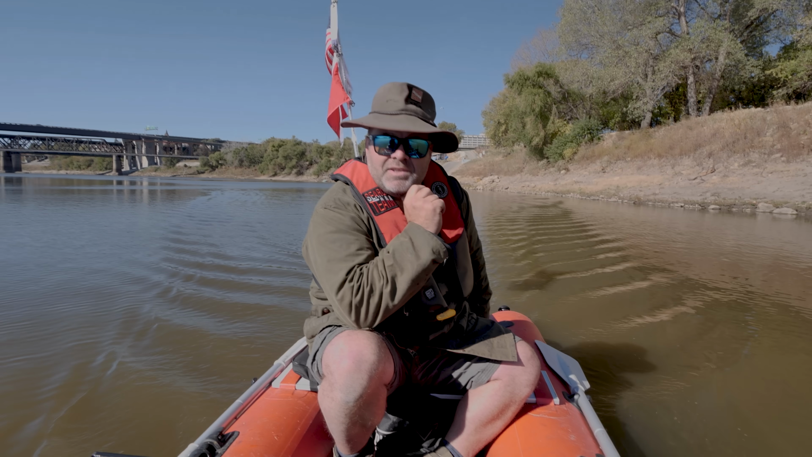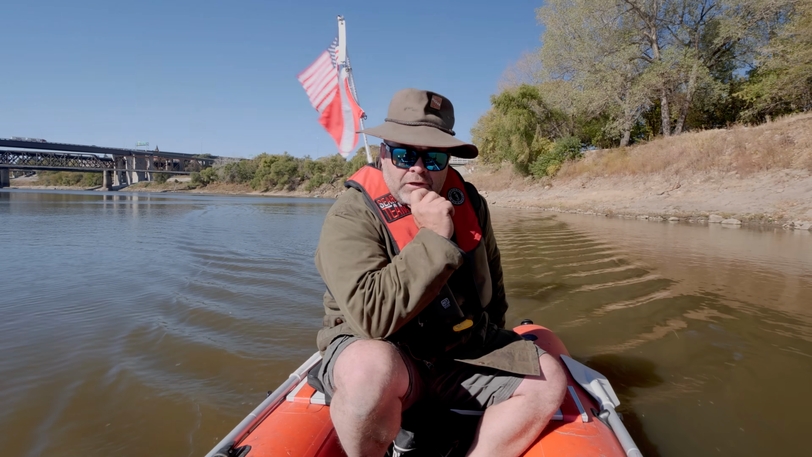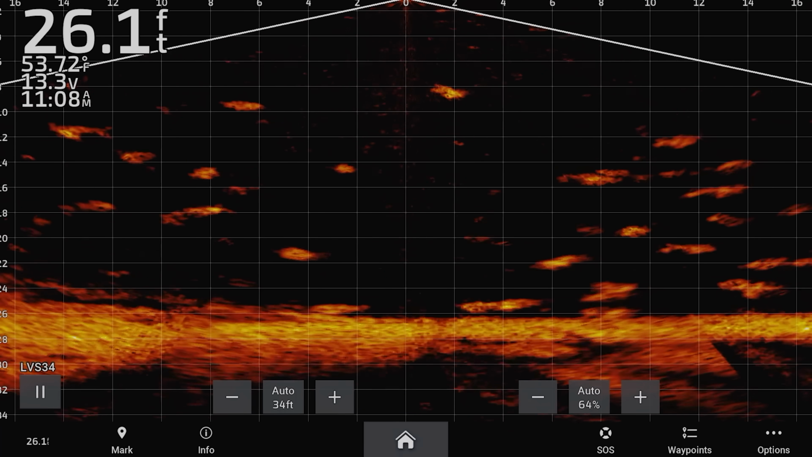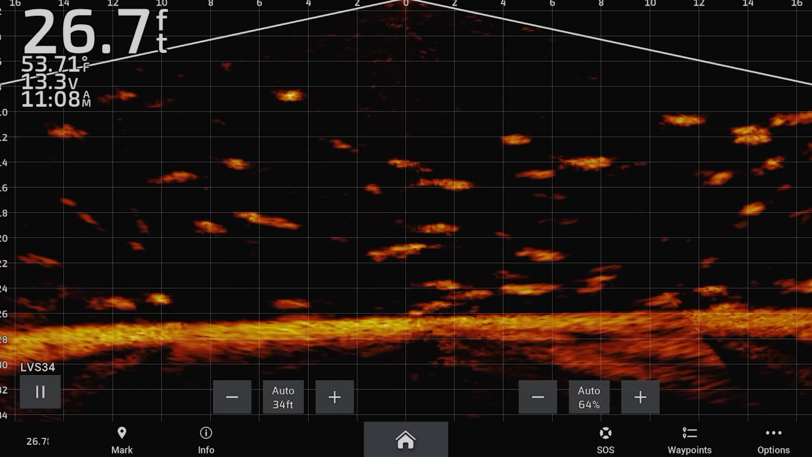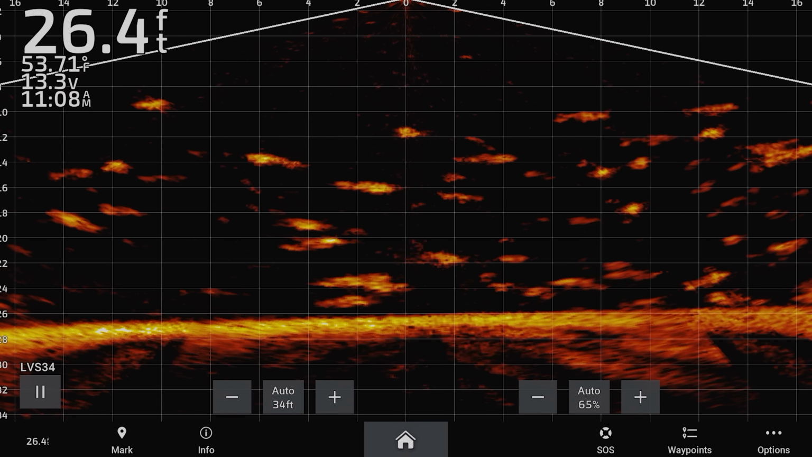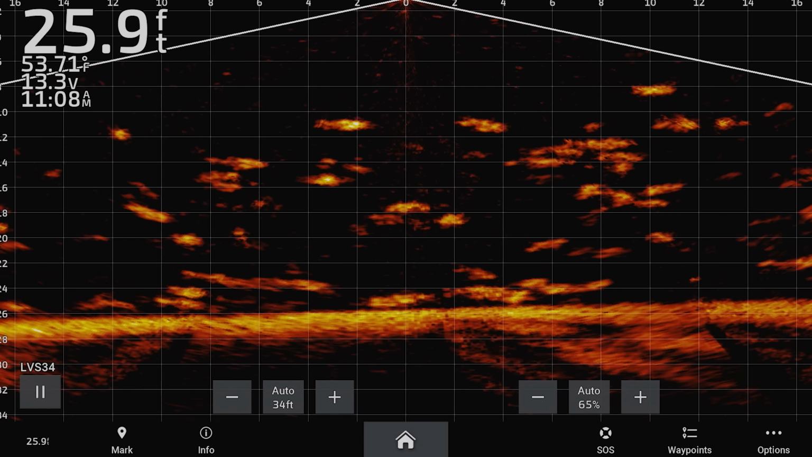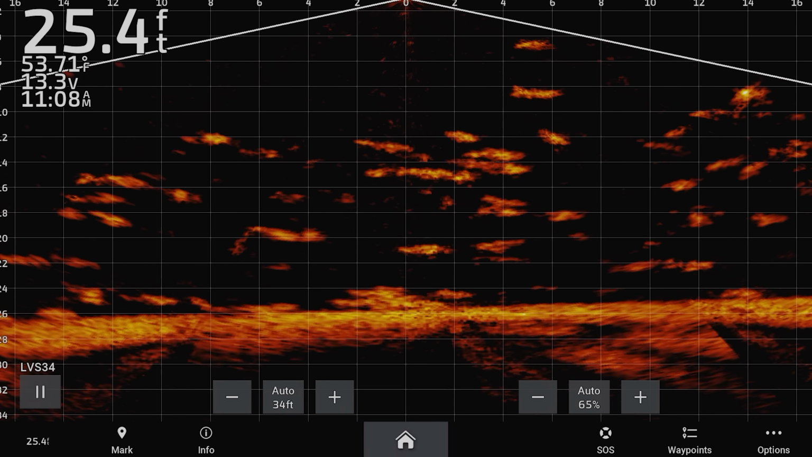Wow. So I'm still just trying to stay 36 out from the shoreline, and then I'll turn around. Yep. I have never seen so many fish in my life. That's a lot of fish. That is just insane. Look at that. Wow. Damn it, I wish I brought a fishing rod. Gotta go back to the trailer.